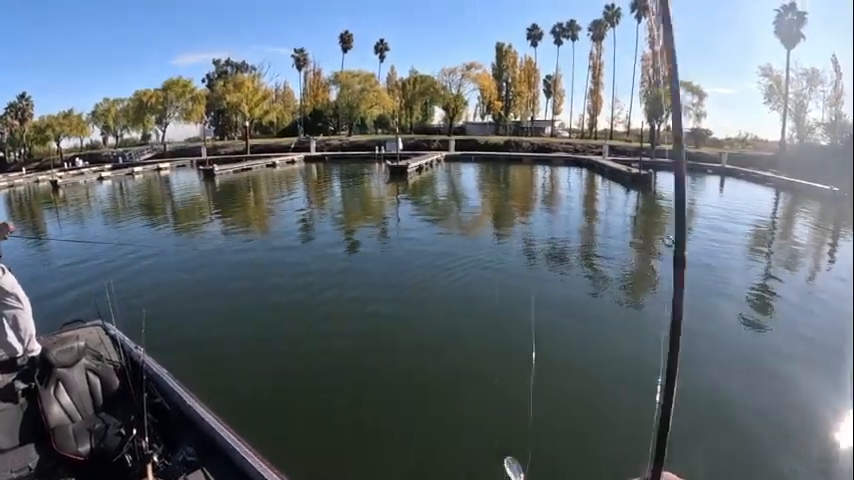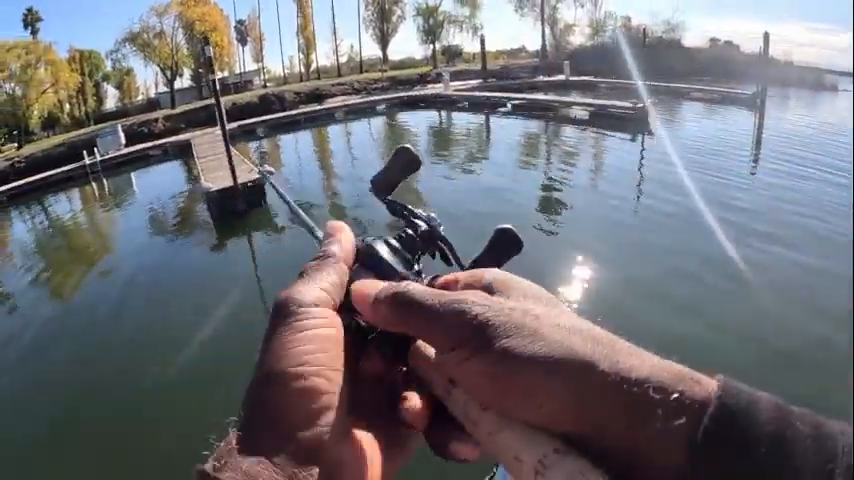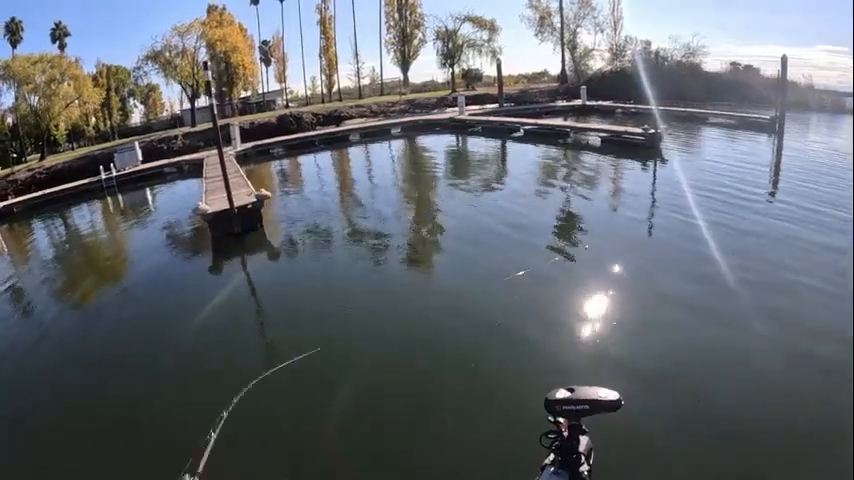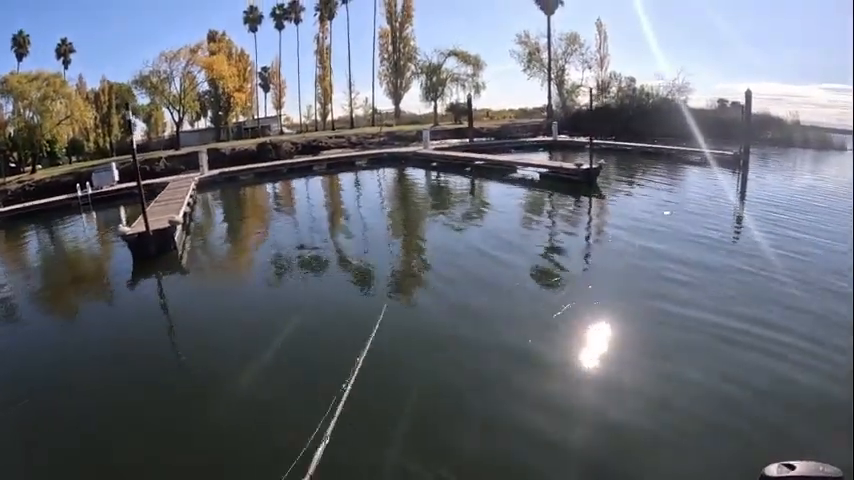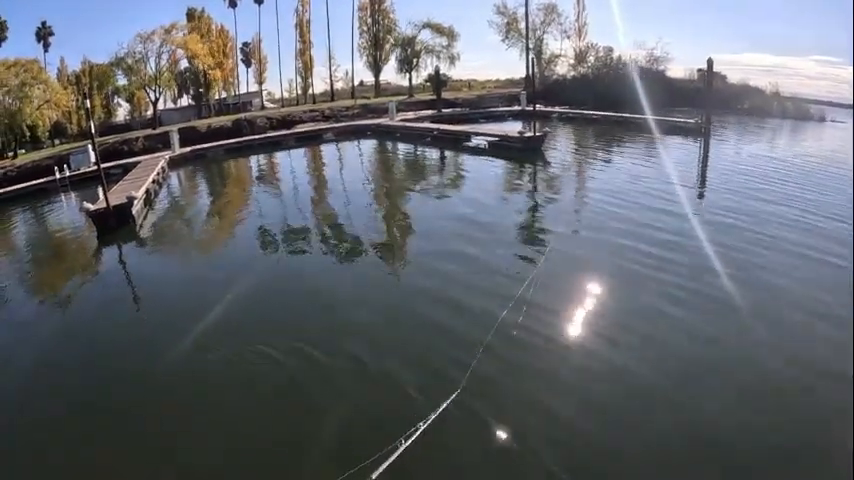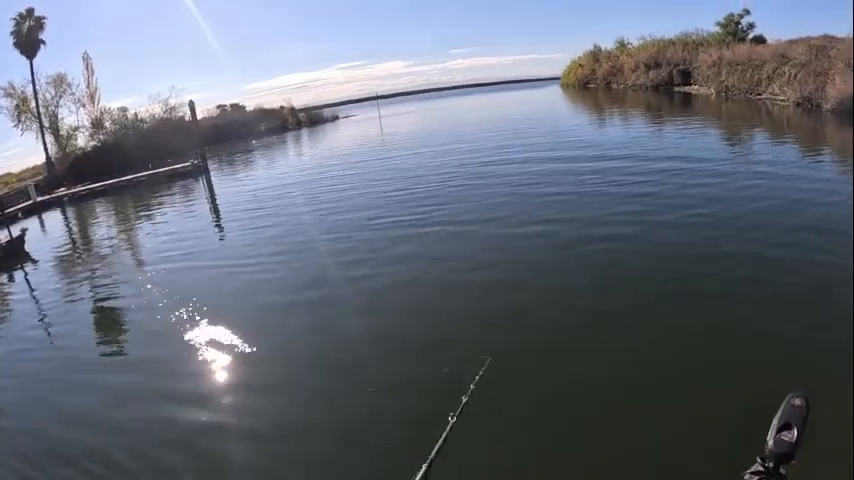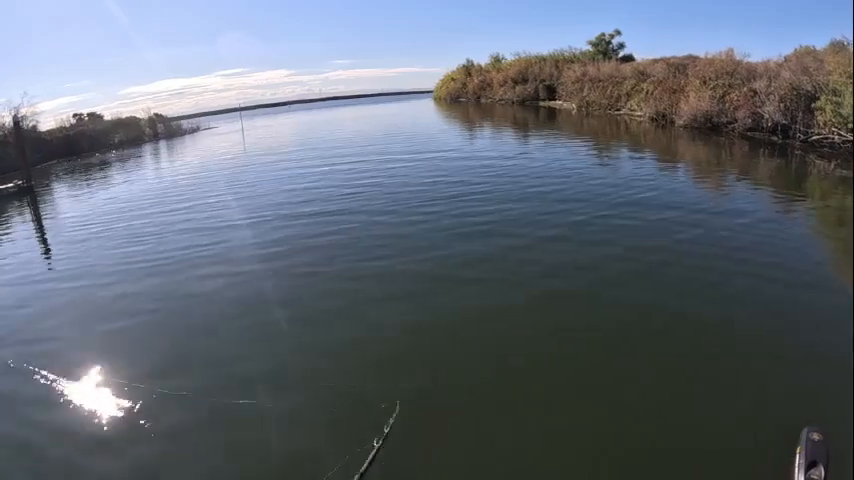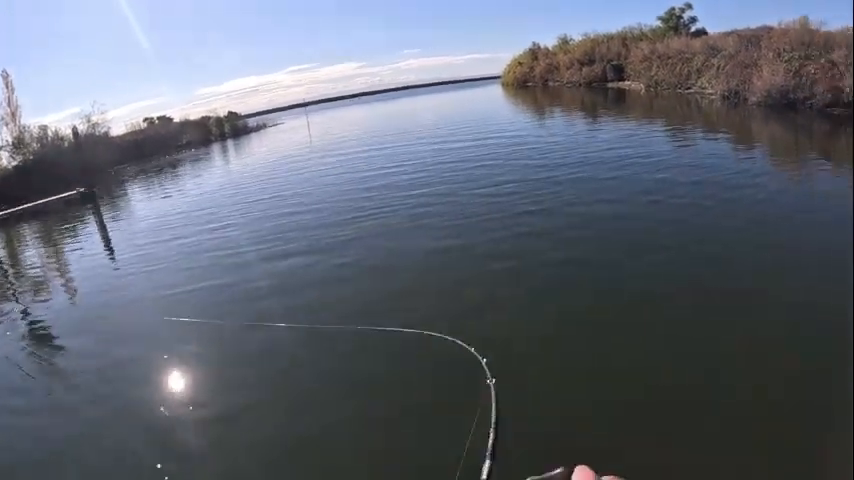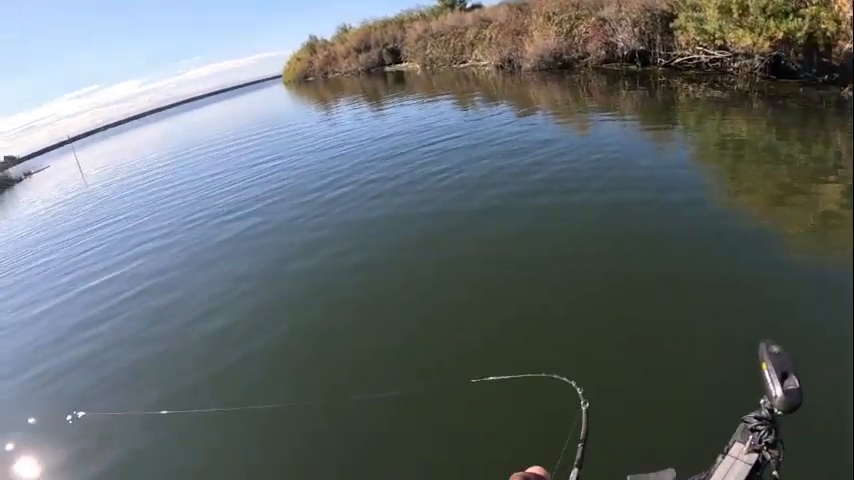All right, he did not move. You're absolutely right. Little spots. The little jerkbait. Jesus Christ. Yep, just like that. Just twitch that thing around and. Ooh, there we go. It's a better one.